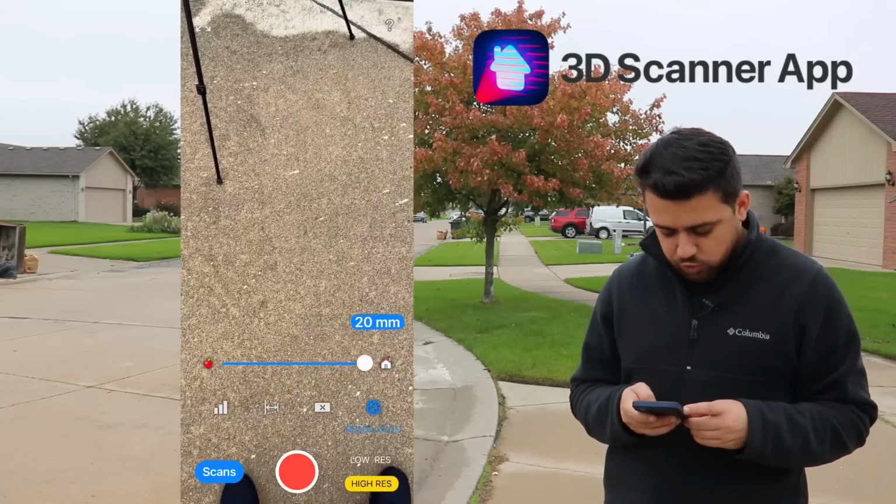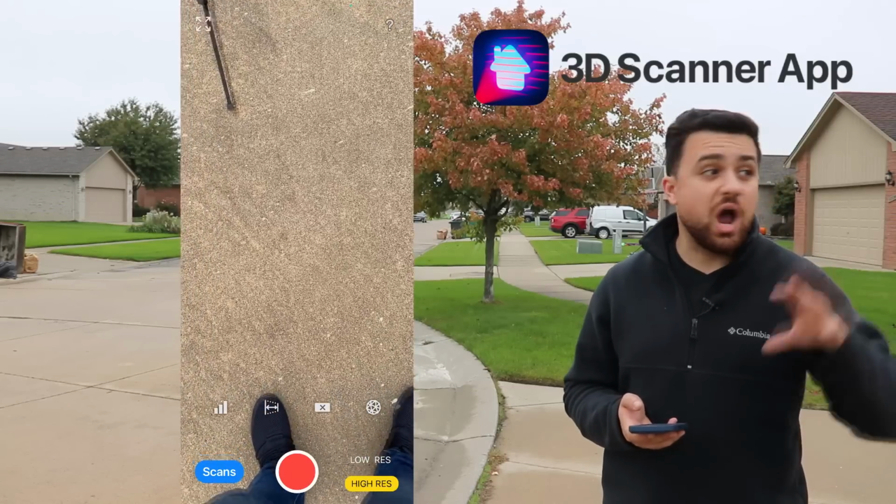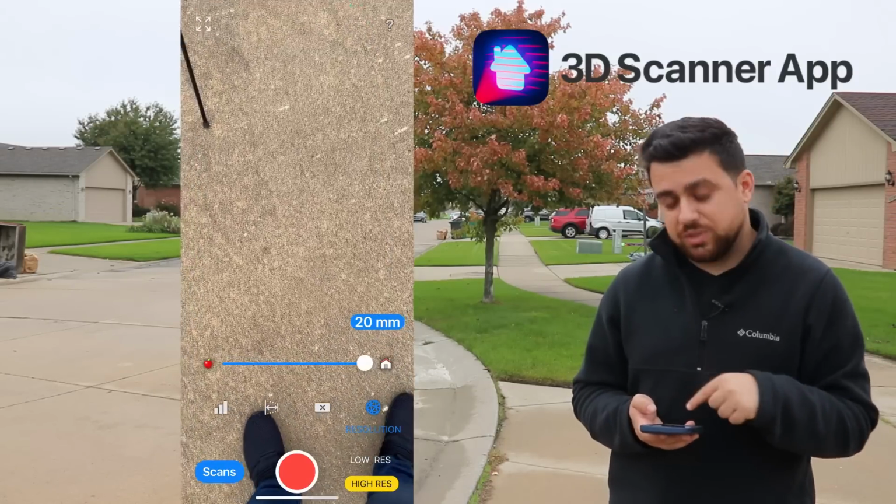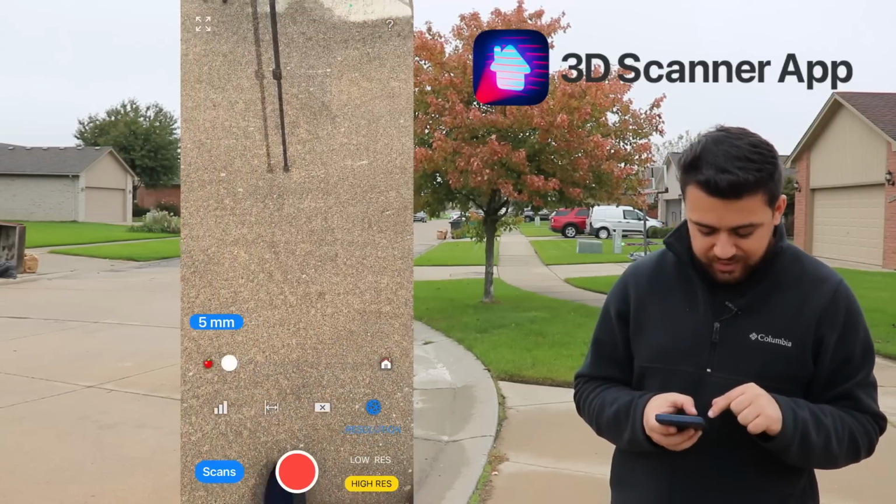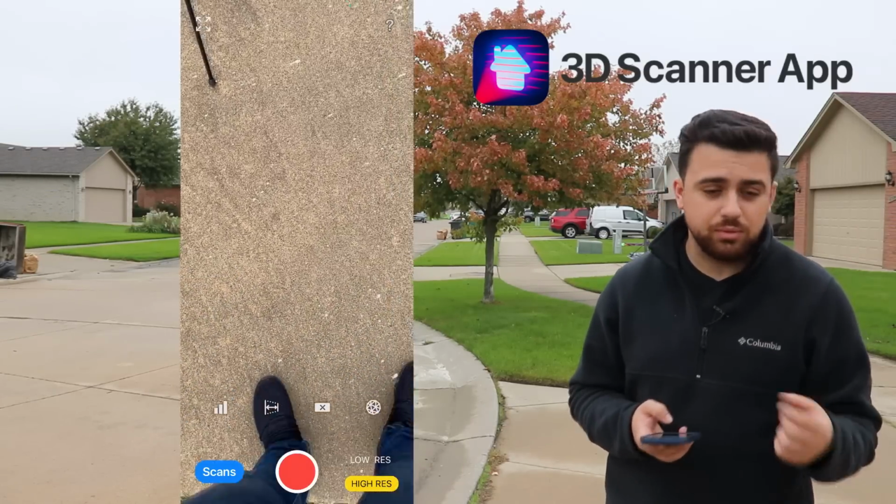If we increase over to 20 millimeters, this will reduce the resolution because now we're scanning at a much higher scale, which is why you see the house there. But if I lower the resolution, I can set it to 5 millimeters, which would scan something as detailed as an apple. Now that I have all my settings in place, I can go ahead and start scanning our site.